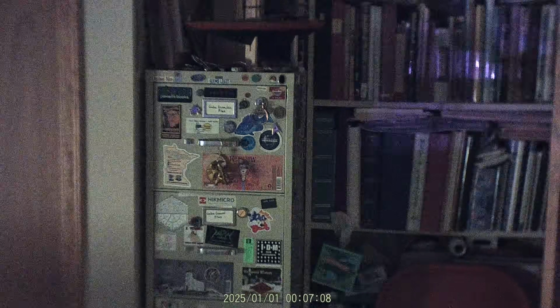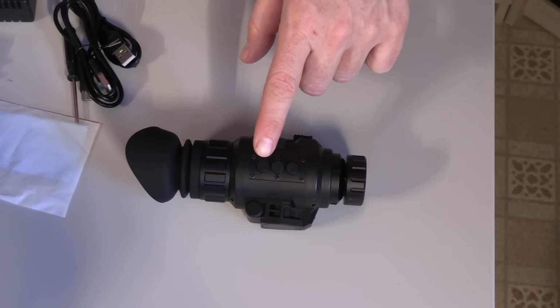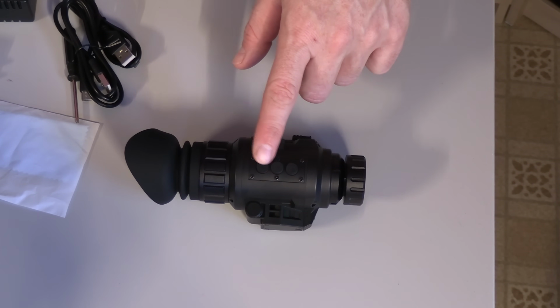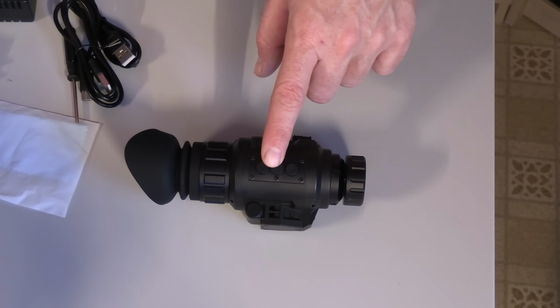It has 3 different color modes, which are really more like a white balance setting. So you can have natural light, a greenish tint, a whitish tint, or just pure black and white. And these could help bring out different details in different situations. The 3 buttons on the side are pretty intuitive. We just have power on/off, and then a quick press of the power button starts or stops recording. We have the white balance mode, and a long press of that turns on the infrared illuminator.